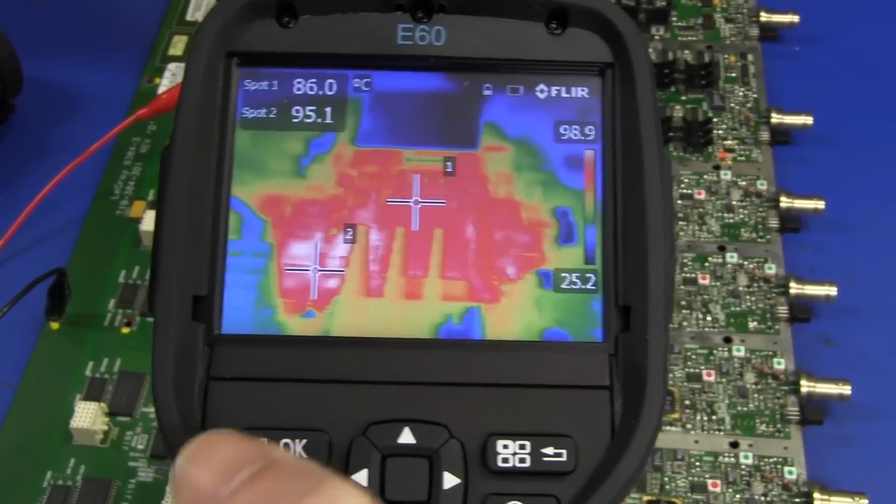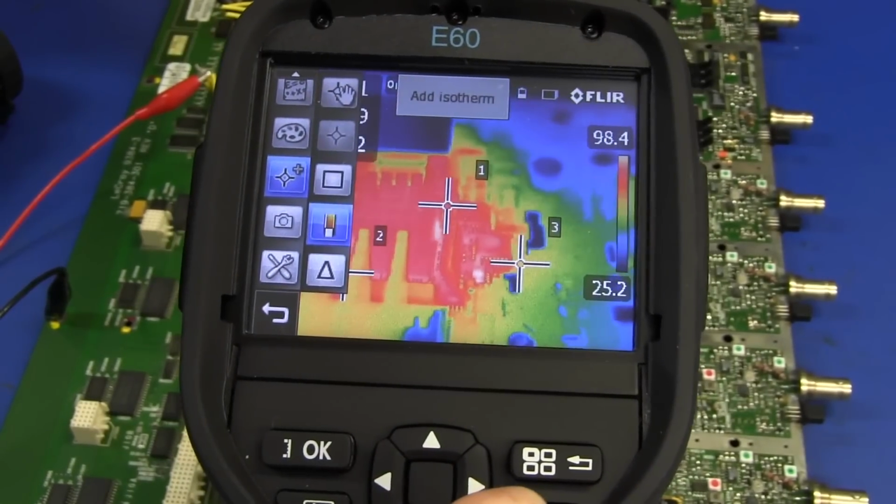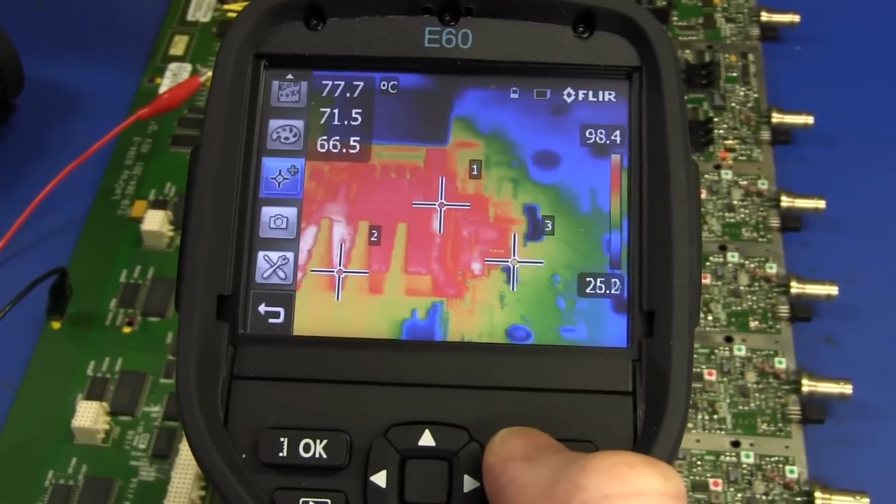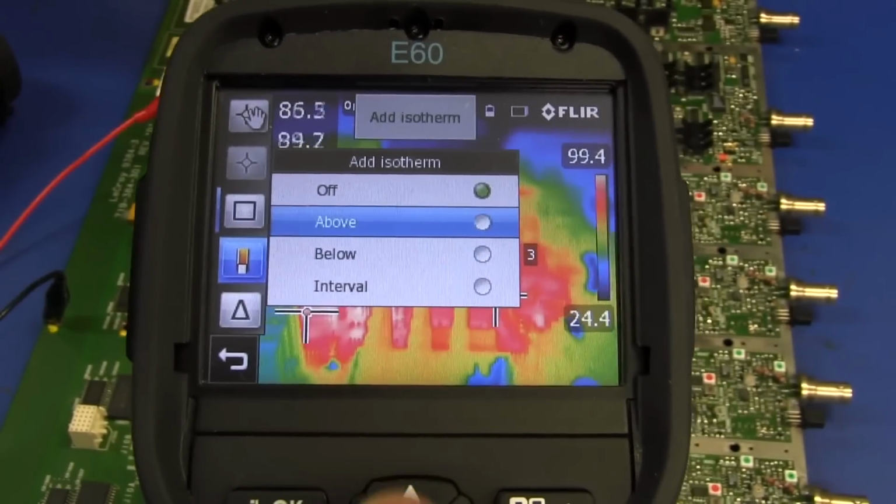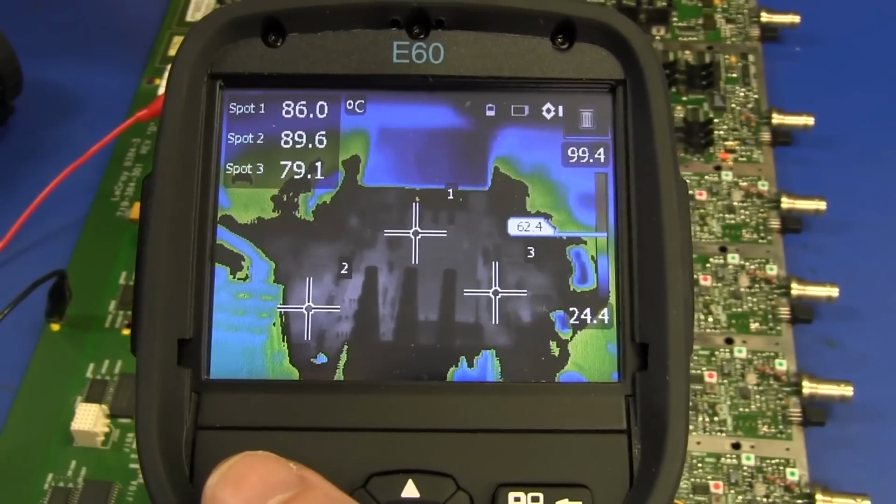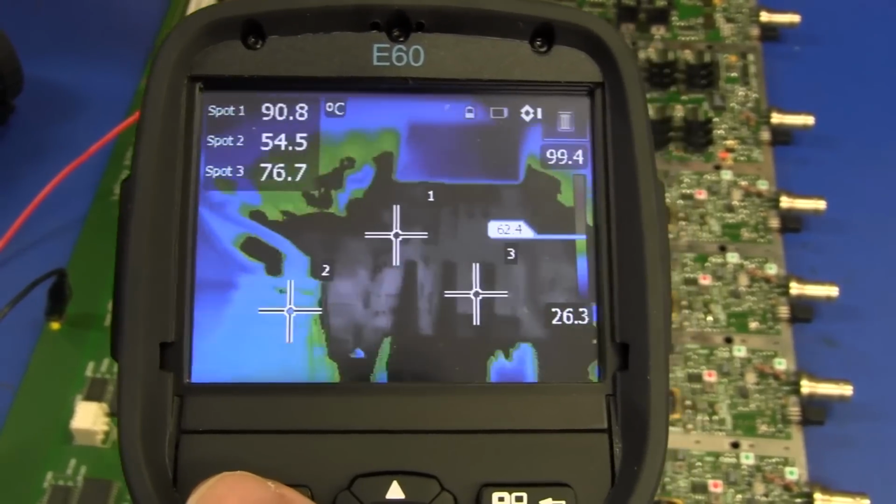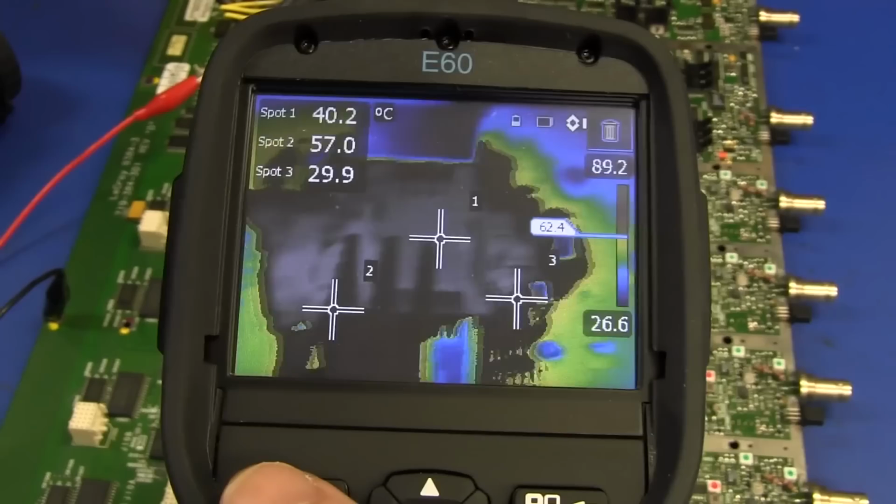So we've got two fixed spots, and let's go down to isotherm and have a look at what that does. Let's go into the isotherm here and add, let's go above, and there you go. It shows what's above, I presume, a certain temp.